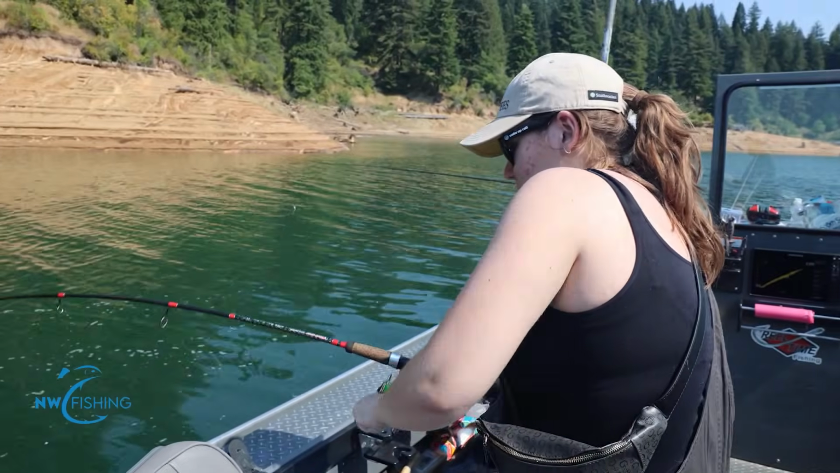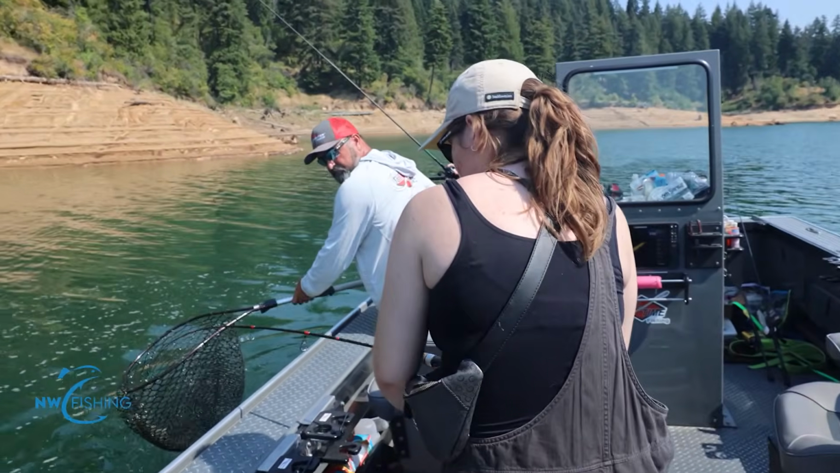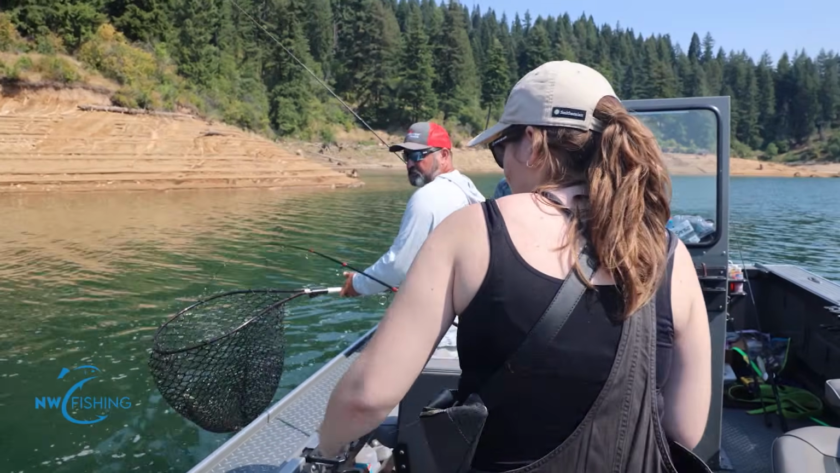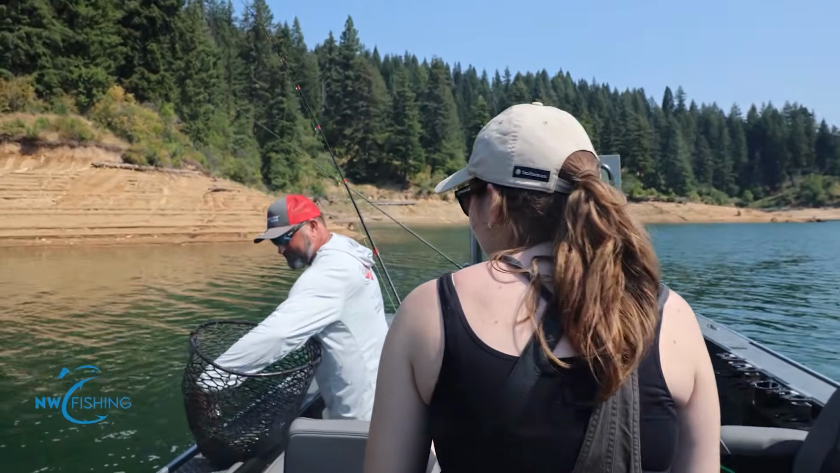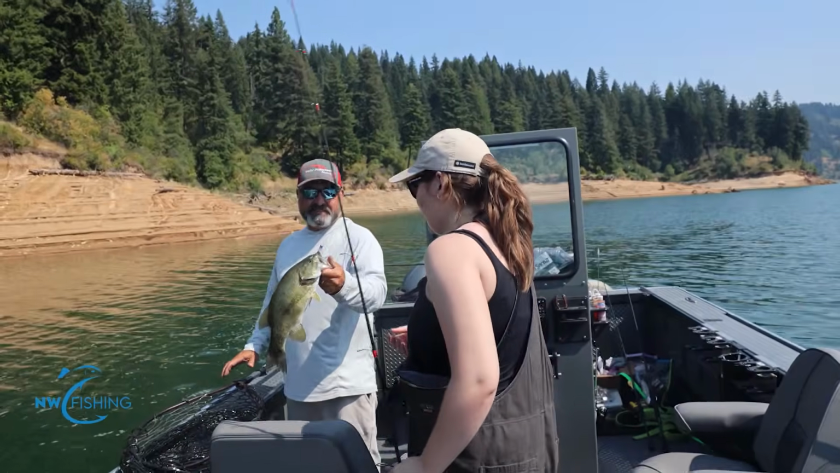Nice and easy. Doing great. Hey, let out some line. Let out more line. Look at that bass, Sarah. Nice. Have you ever caught a bass before? I think so. That's a big one for you, though. How do I hold it?